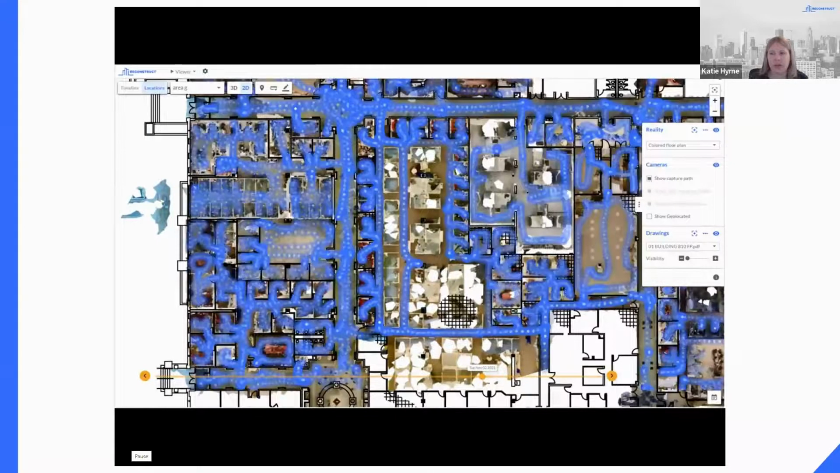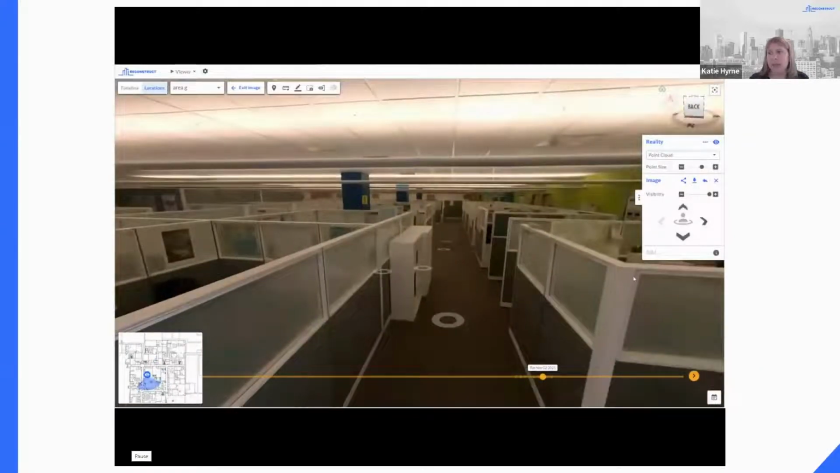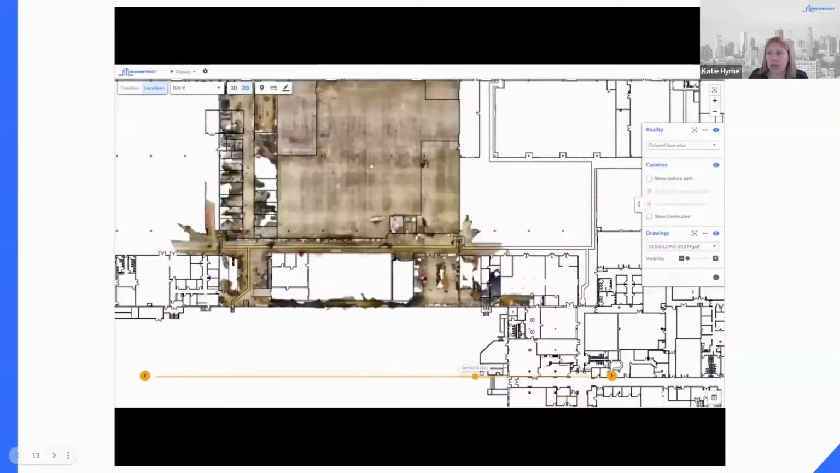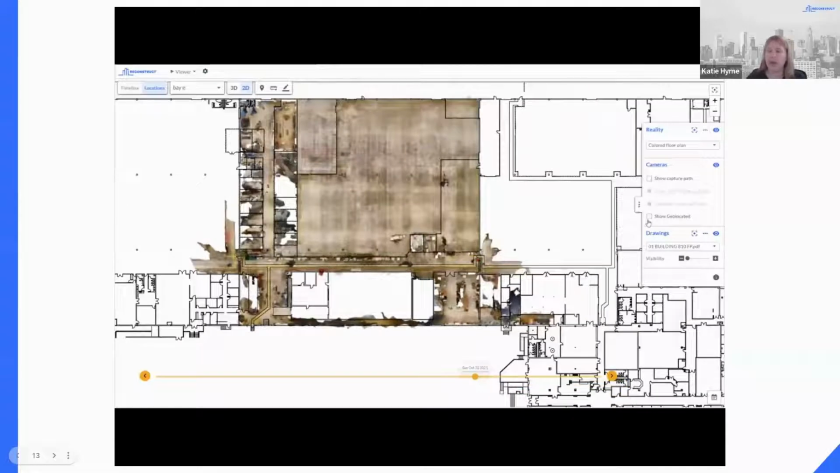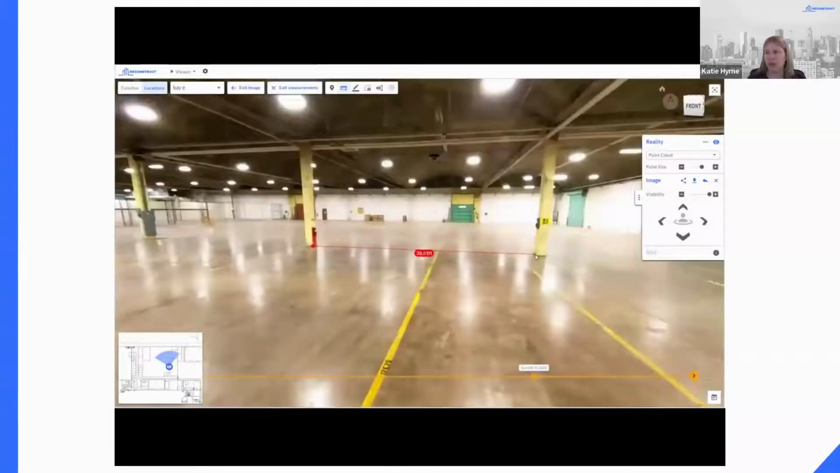The first section of the video that we're going to zoom into is an office space. And we can actually zoom in on these images and see full detail down to furniture or equipment. The second portion here is a warehouse area of the facility. And this is where we can see how the measurability feature really comes into play. With Reconstruct, you can measure both height and width down to that sub-inch level of accuracy.